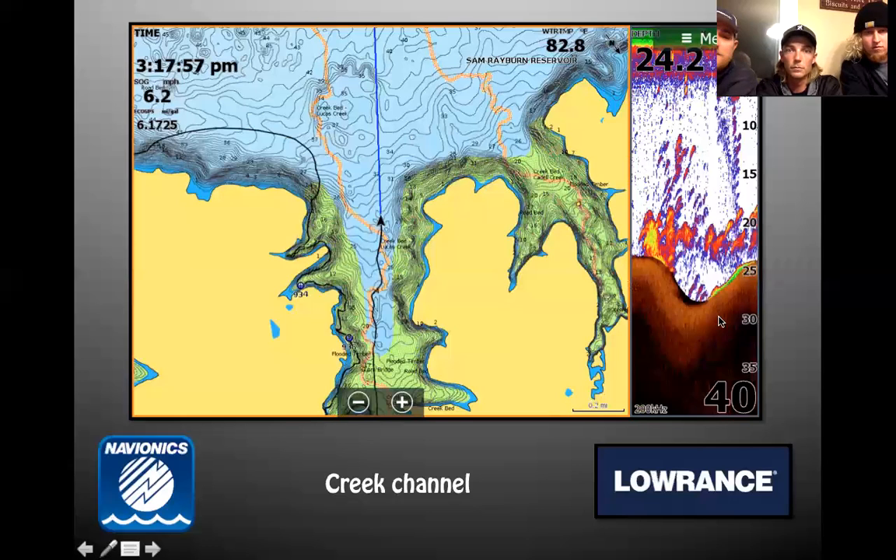That's something that I'm still working on every day, is where the key spots are on those creek channels. That's going to take some time, because that's just something you've got to learn how to find. Do you have any input on creek channels?